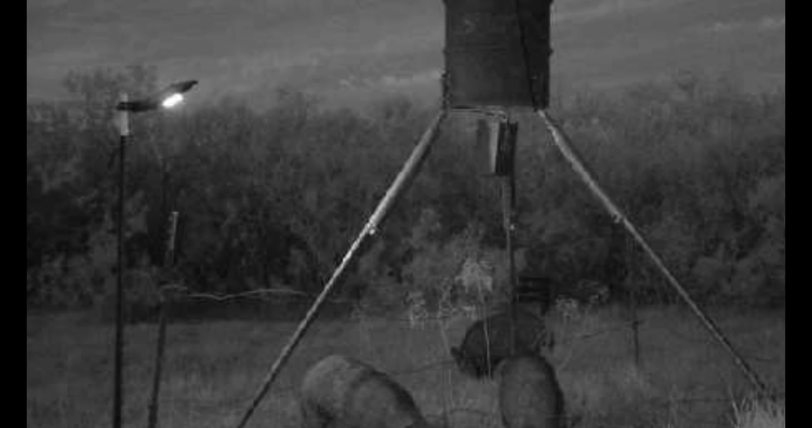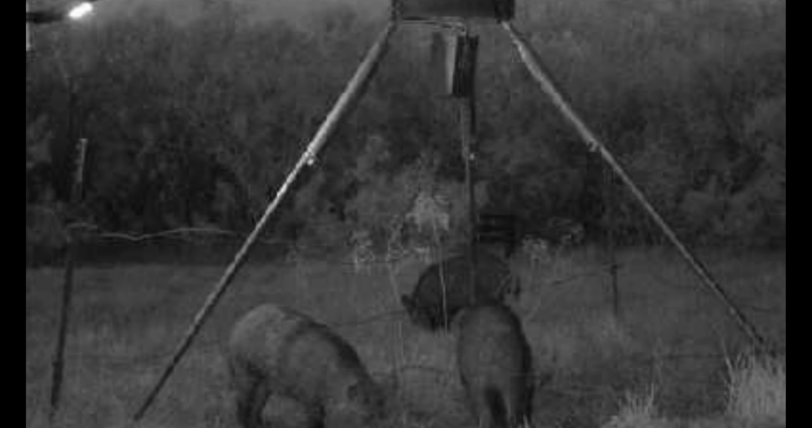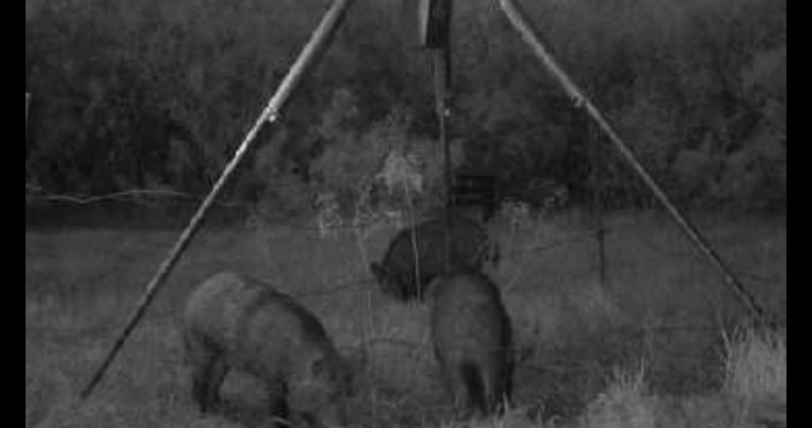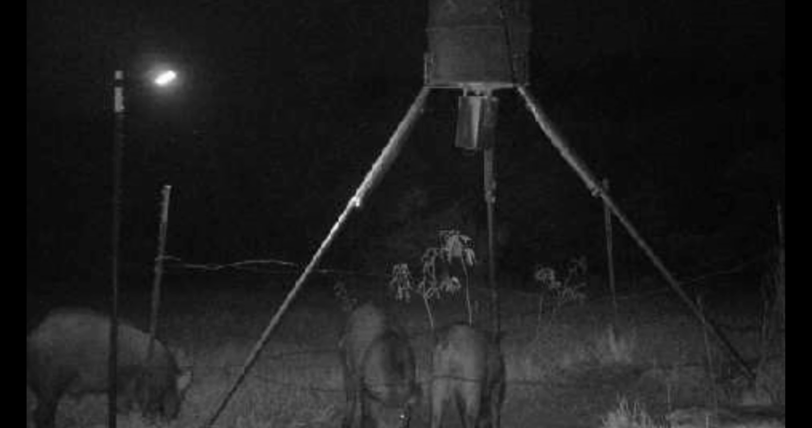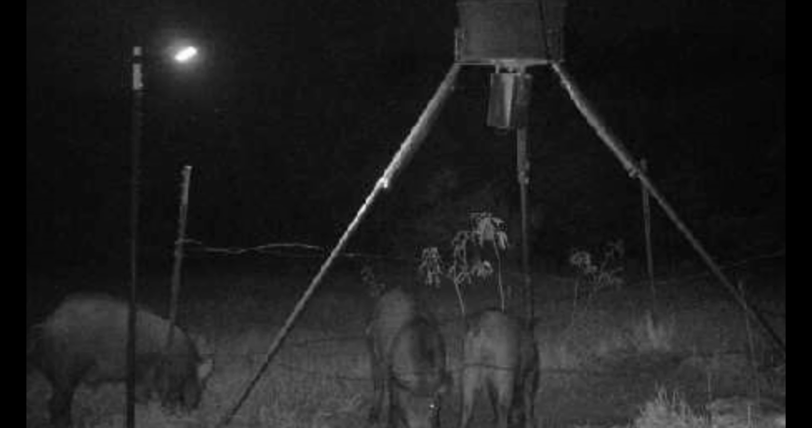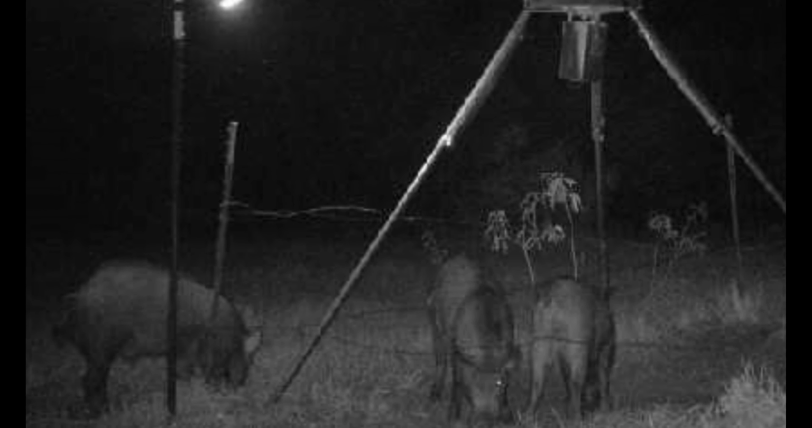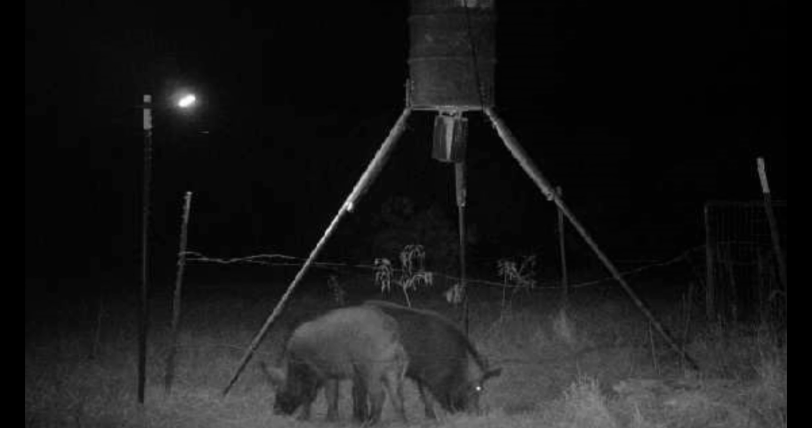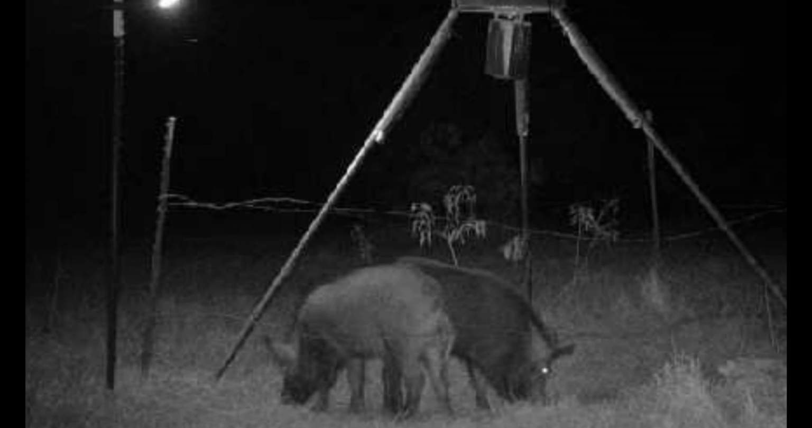Now on the game camera, we had been seeing these three hogs come out at almost the exact same time every single night. Two boars and a sow. Now this sow would only come out for a little bit and then disappear. However, those two boars seem to hang out the entire night. So we set up waiting for these two to come out, and they didn't come out on time. So we decided to go ahead and hit the call.